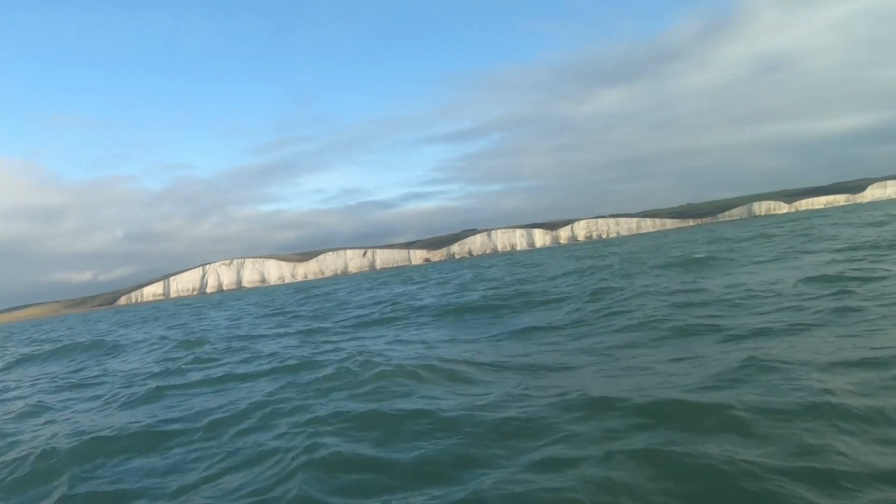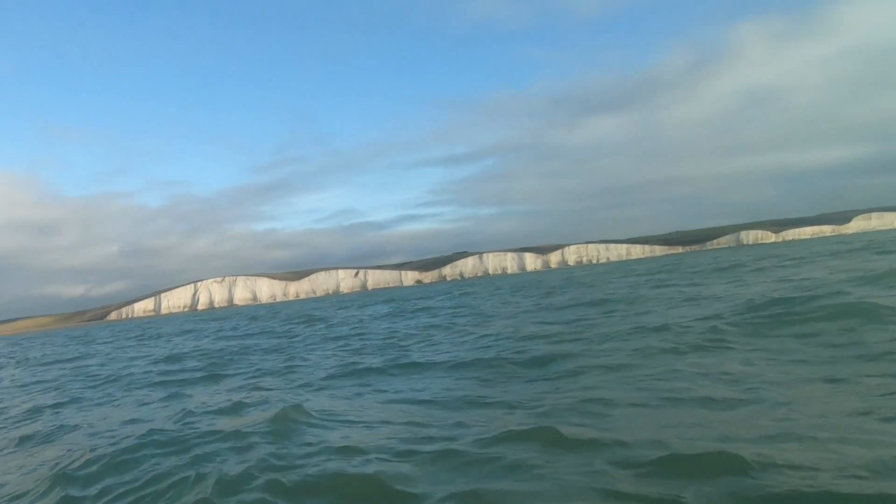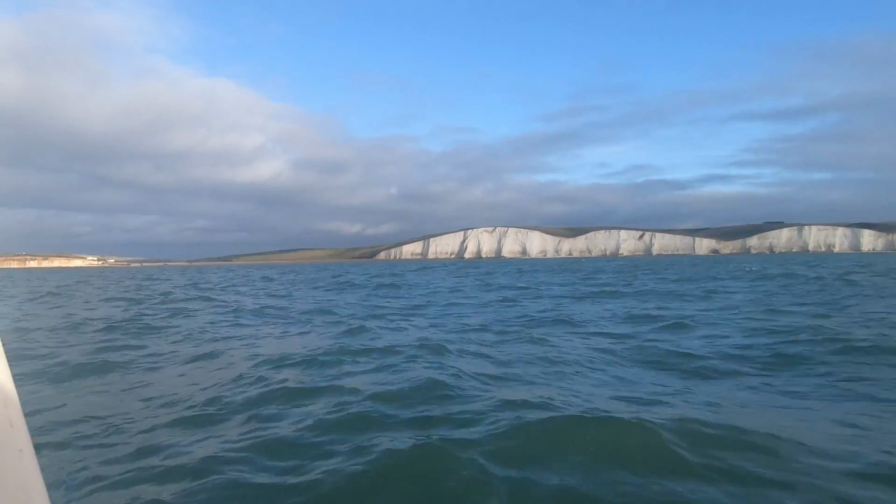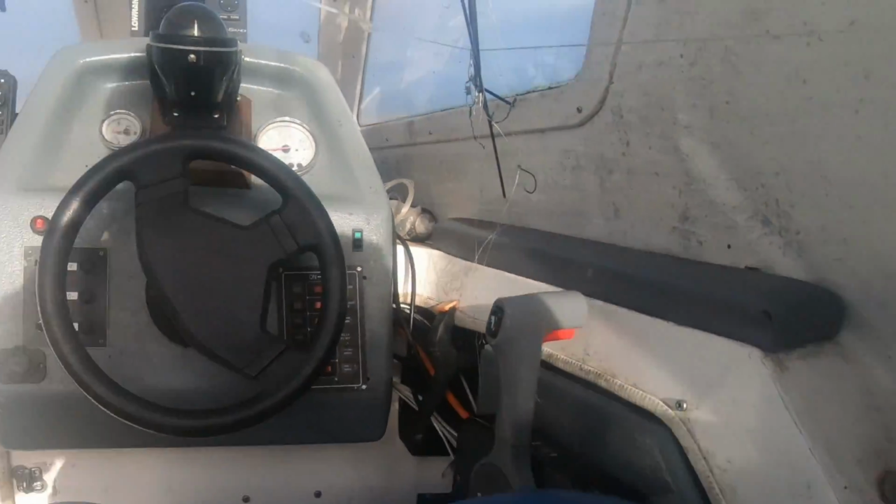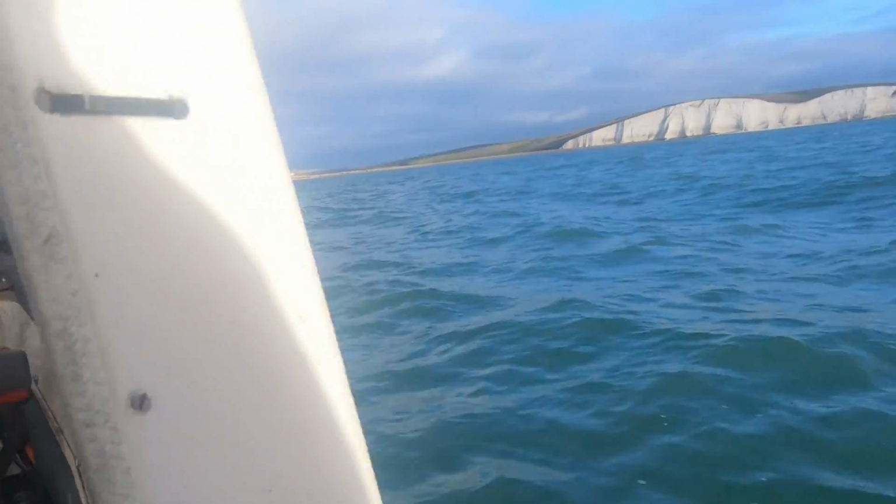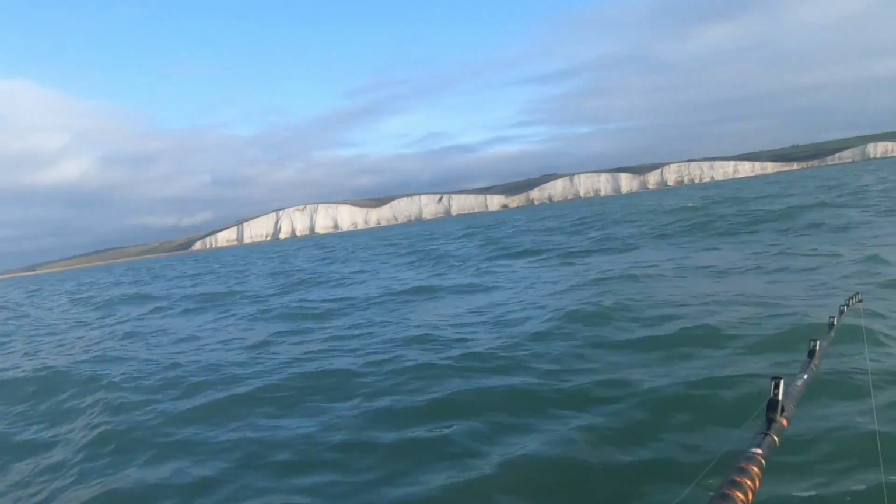And now we're looking out across the Seven Sisters, out into the mouth of the Cuckmere and the famous Coast Guard cottages. And here comes the wreck. And we're up over the top of the wreck now, nice big chunk of wreckage. So if we're going to get anything, now is the time. So I let myself down.